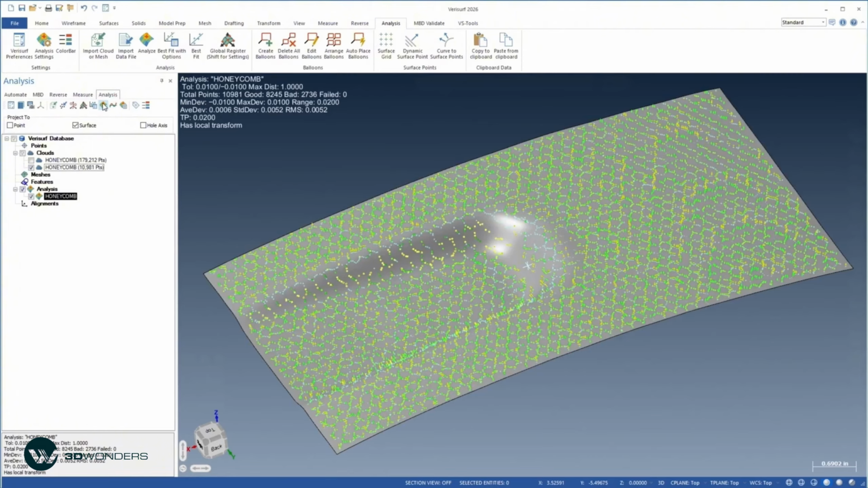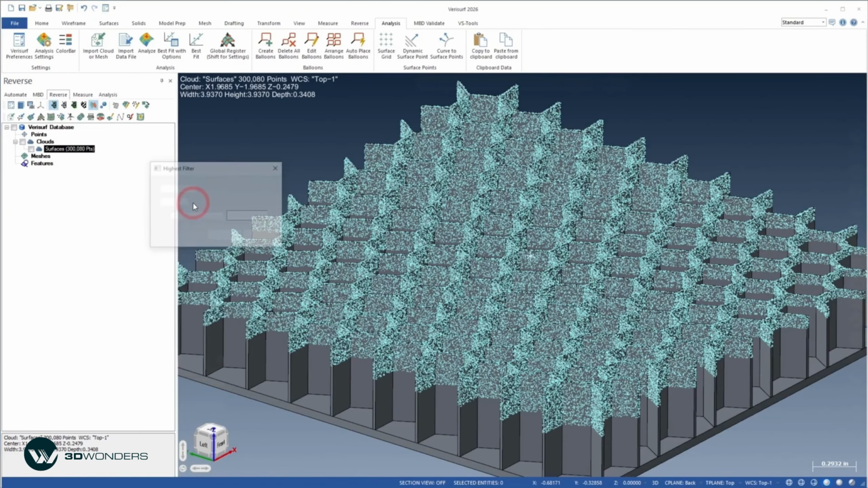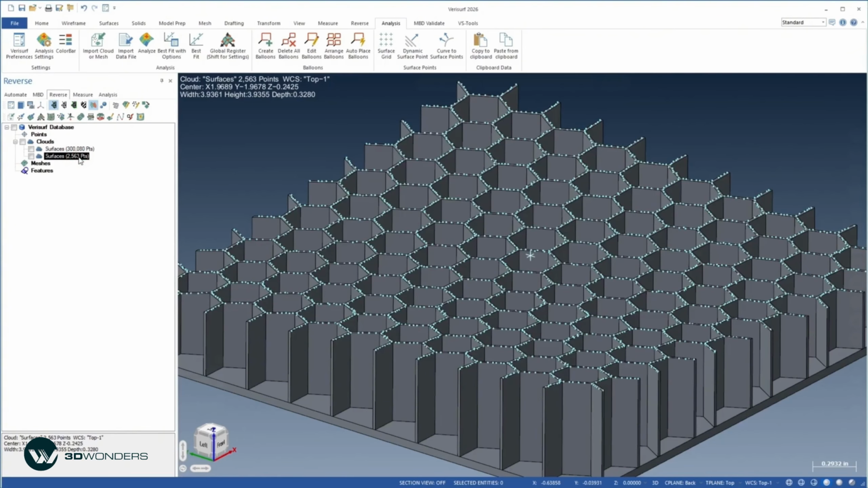The new Highest filter was designed to inspect honeycomb parts, but it's equally useful for other scanned parts where low points must be removed. With the new Highest filter in Verisurf 2026, you can inspect machined honeycomb and similar parts quickly and accurately using non-contact scanners.